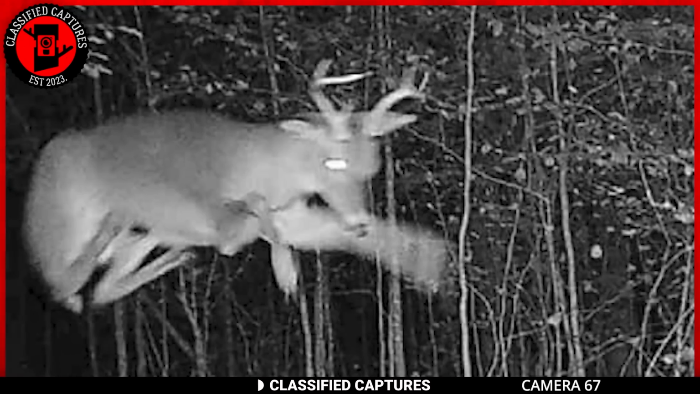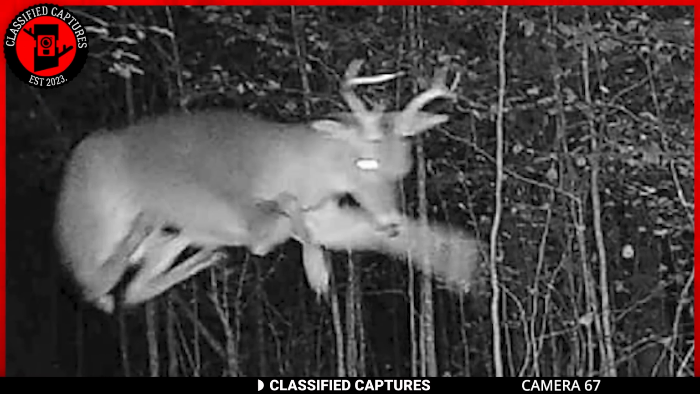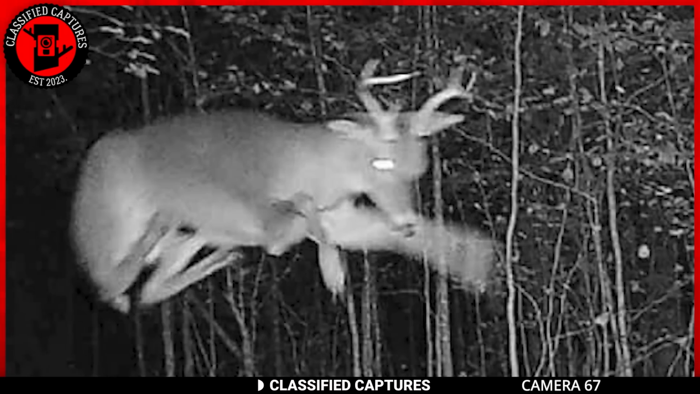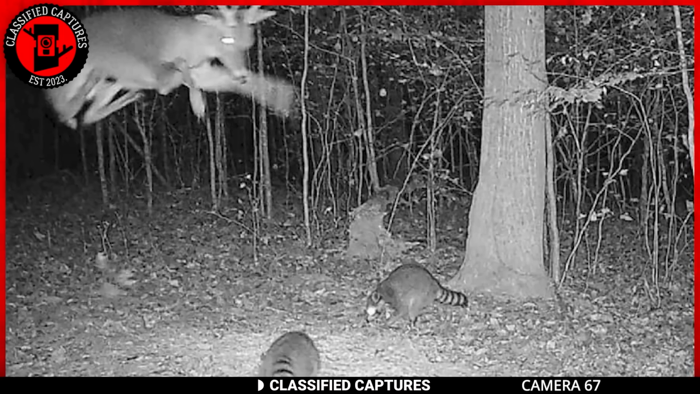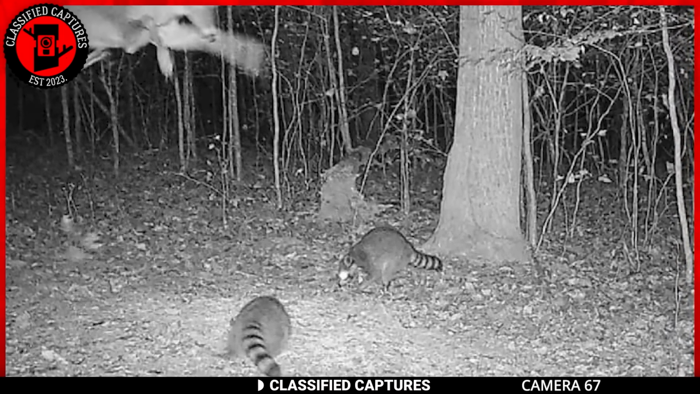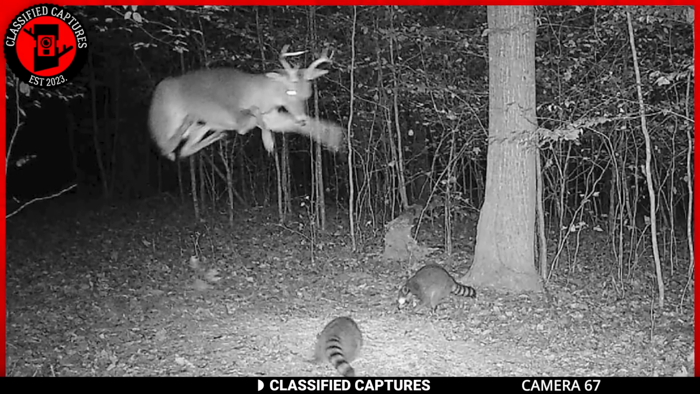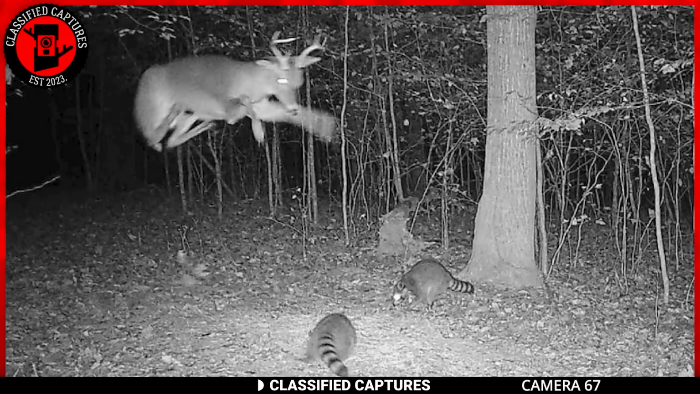Could it be a secret woodland talent show where the deer is auditioning for a role in Santa's sleigh, aiming to be the next Rudolph? Or perhaps it's just a classic case of a levitating deer casually showcasing its supernatural powers to a pair of bewildered raccoons. Now, before we dive into the realms of conspiracy theories or animal shenanigans, let's have a little fun.